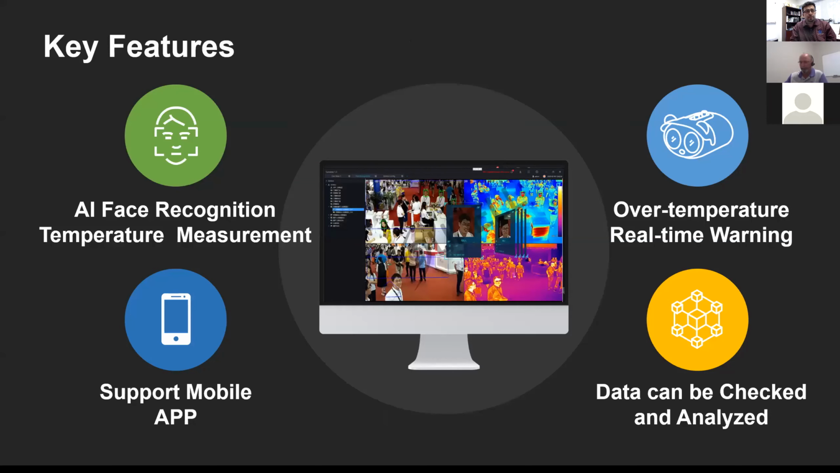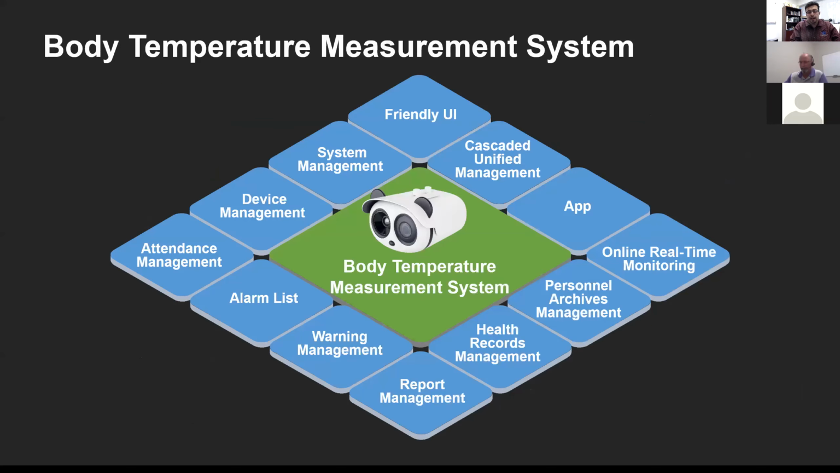So facial recognition, like I mentioned to you, and mobile app support, if you want to have an iPad to be able to view what's going on. If you want to have real-time warnings sent out, data analysis, the device is capable of connecting to multiple other systems. Depending on what kind of system you have, if you have some kind of DVR or NVR like Milestone, it can do some integration with that. That's still in the works. But as a standalone device, which is how these are being used, they are very, very capable.